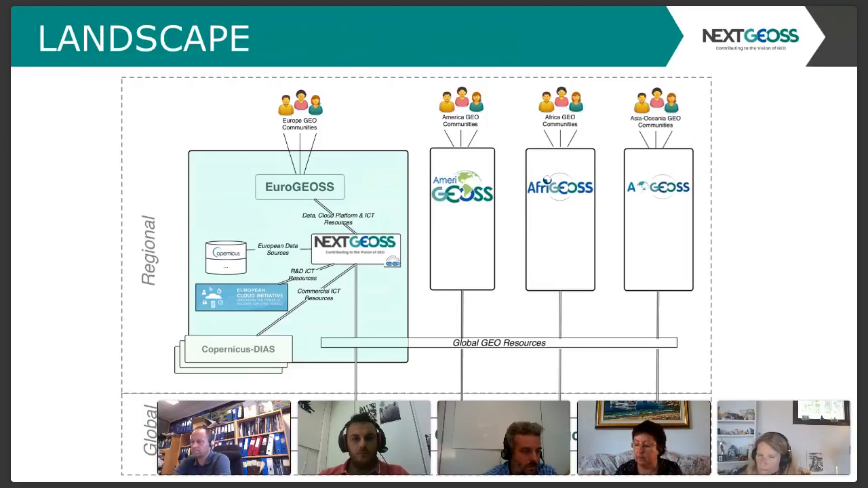If you're familiar with GEO, GEO has a very particular goal, in particular to use Earth observation towards the major sustainability issues of society. So NextGEOSS, the way it stands within the GEO communities, within the regional approach of GEO, is a European regional approach, and it connects to the European GEO community, providing the necessary knowledge, expertise, resources, and platform and access to data that the community needs, and then it connects to European data sources such as Copernicus, Copernicus DIAS, and also the GCI for additional data sources.